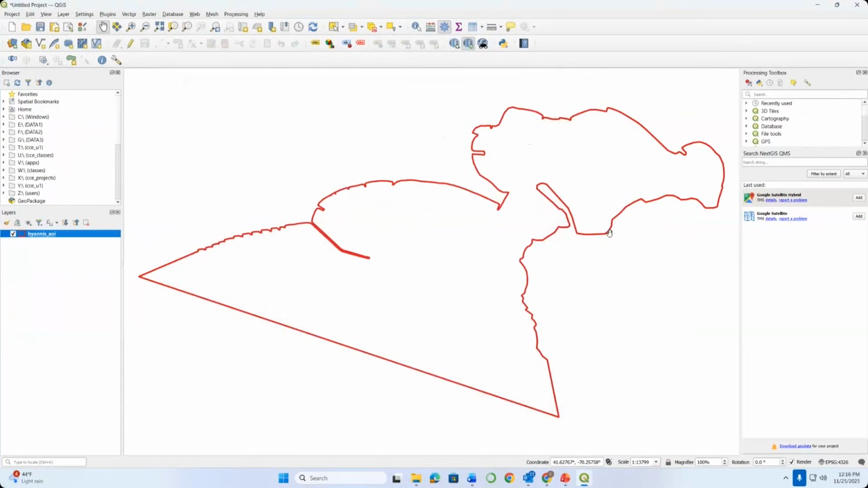Then hopefully at this point, you'll see over here on the right-hand side of the screen, the Search Nextgis QMS panel. If you don't see that, the way to get that to pop up is to go into Web, QuickMapServices, and Search Nextgis QMS. So in this box, I'm just going to type Google Satellite. And the one I want to pick is the one called Google Satellite Hybrid. And I'm going to say Add.